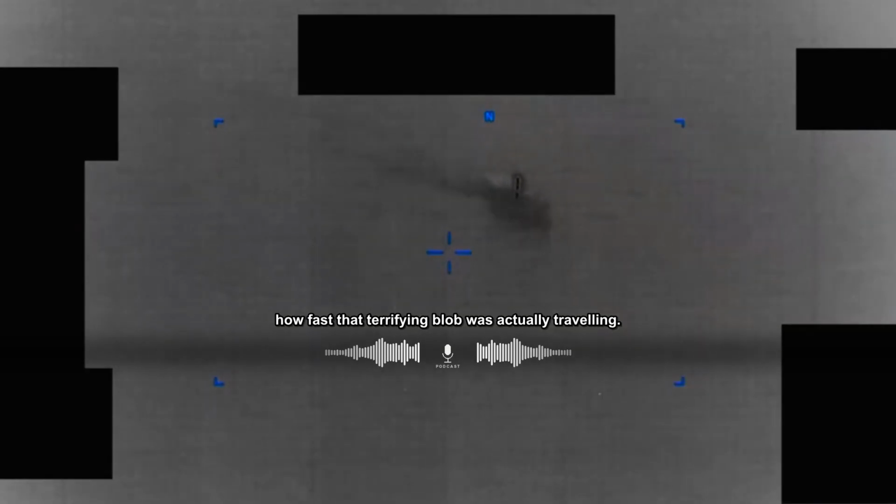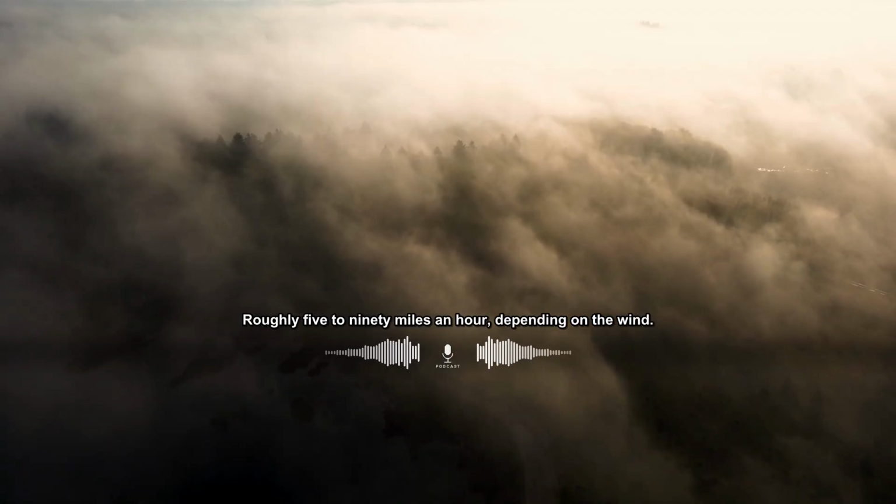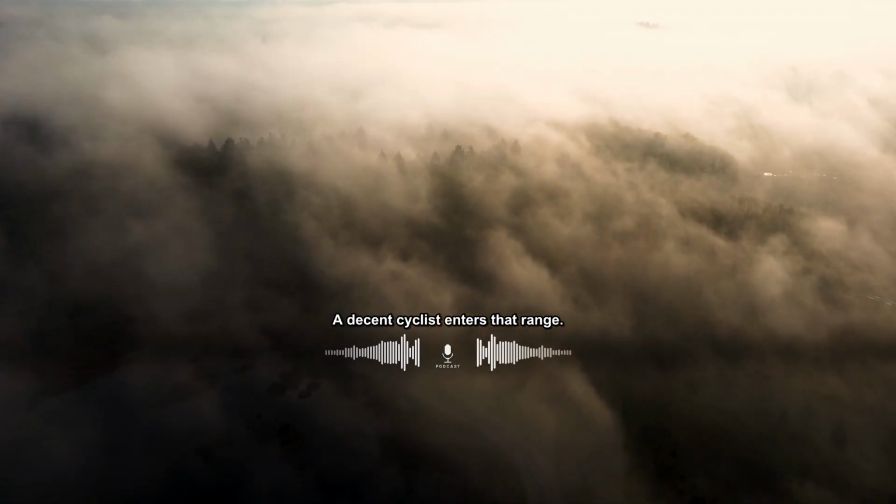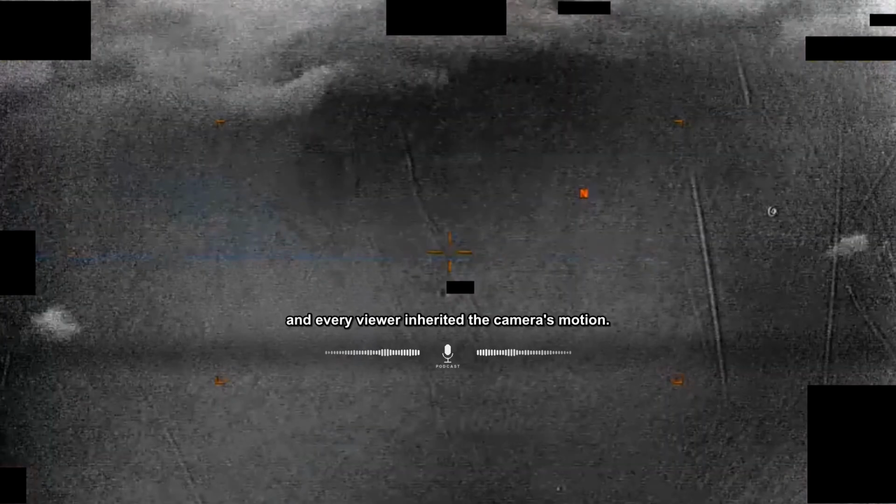Guess how fast that terrifying blob was actually traveling? Roughly 5 to 90 miles an hour, depending on the wind. A decent cyclist enters that range. Parallax did the rest. The jet was moving, so a slow object smeared past the background at speed. The object never went fast. The camera did, and every viewer inherited the camera's motion.